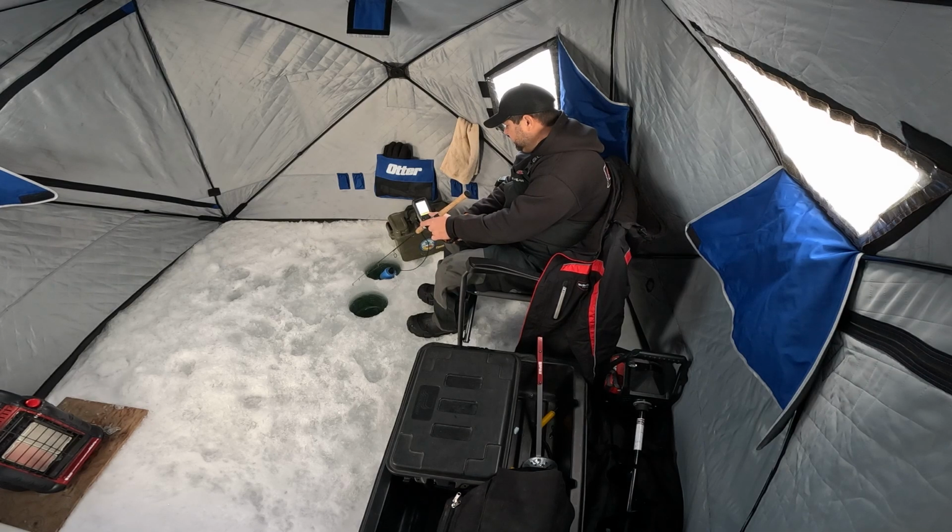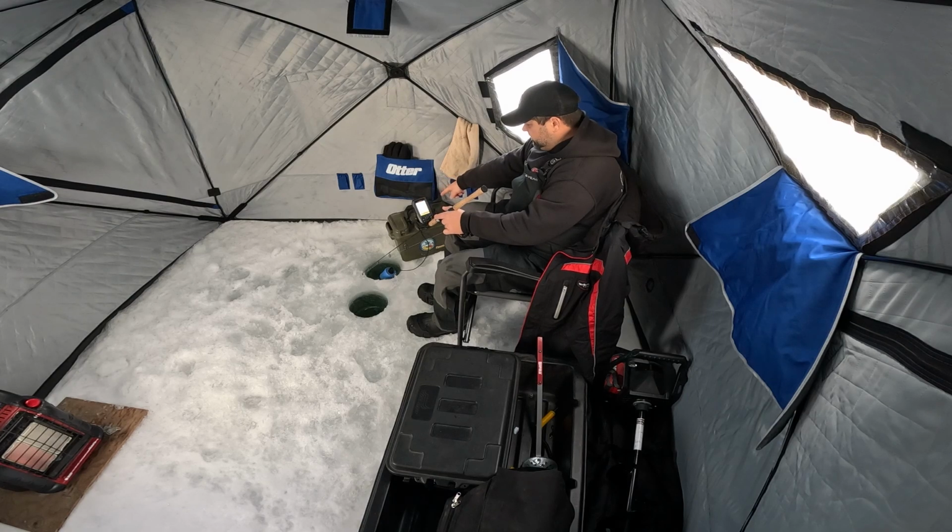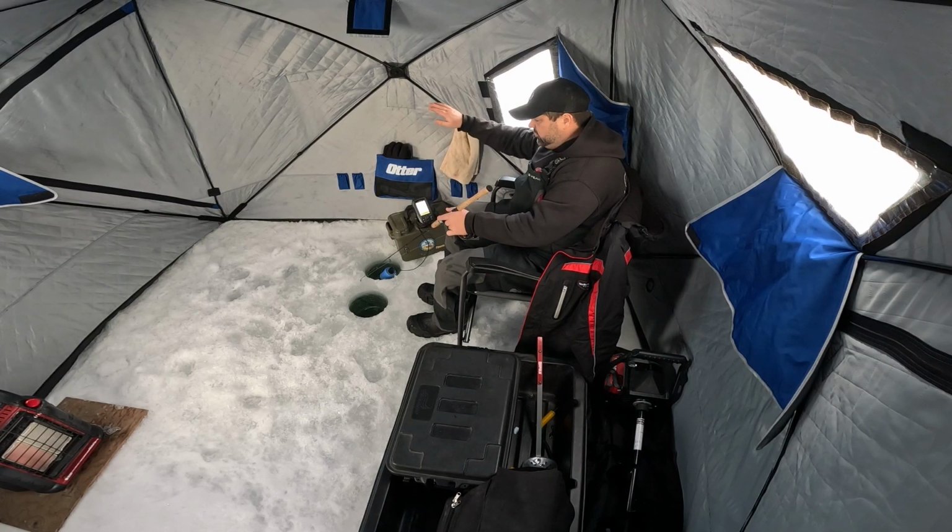We'll jig a bit and then we'll reel up and we'll see if he can chase that bait up. So we're gonna reel up. Yep, he's chased. You watch your rod tip. He chased up. Give him a little bit. Got to give your flasher some time to settle out. Give your jig some time to settle out. And if nothing, you're going to reel up quickly.